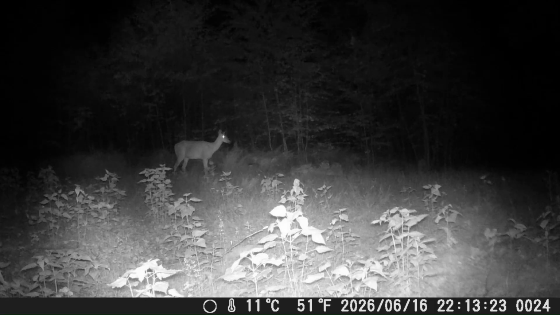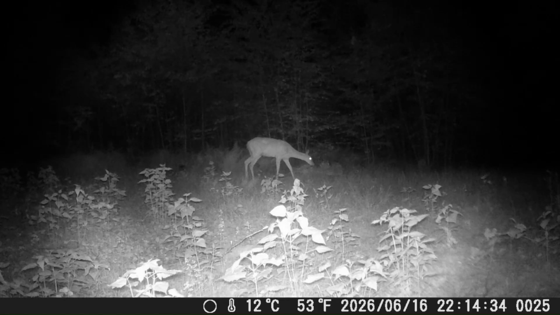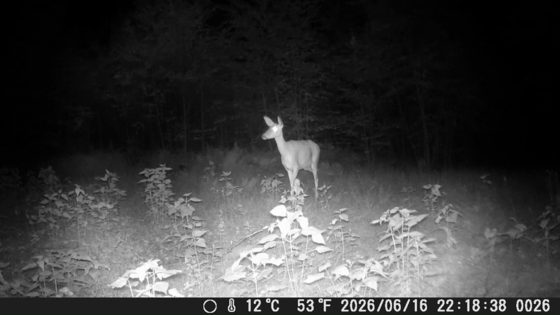And a doe in here at night, maybe the same one. Lost my footage for the trail cam at the top of this trail. I ended up throwing it in with everything else for the year, and I ain't going back and trying to separate them out. Go wandering back up through. Looks like she's on alert over something.